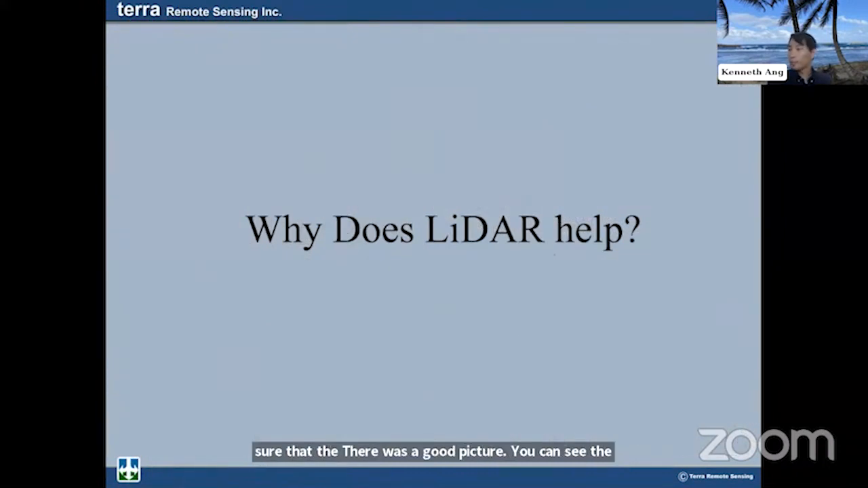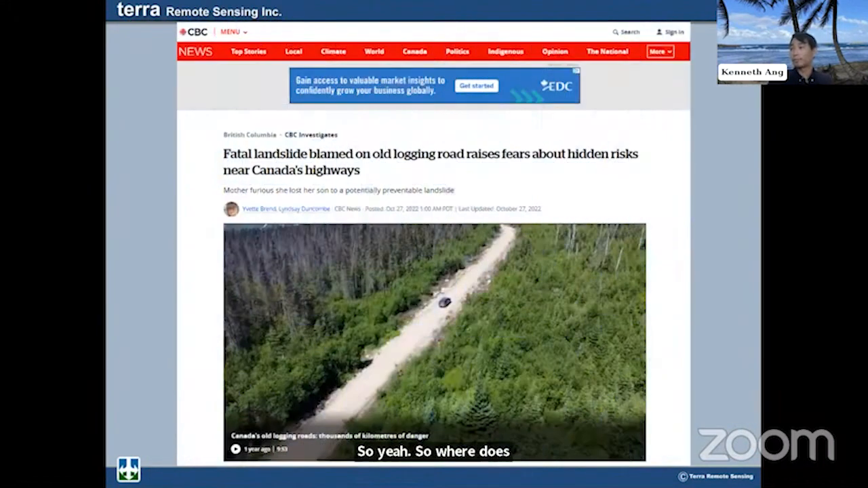So why does LiDAR help in all this? As I mentioned before with the risk assessments, if we just douse the fire and call it good without understanding there's a real world impact to what's happening up the slope, and reopen the road and not understand there's any sort of slope stability concerns involved, this is an article that showcased what could happen. You can see a logging road there that services a lot of rural communities in BC.